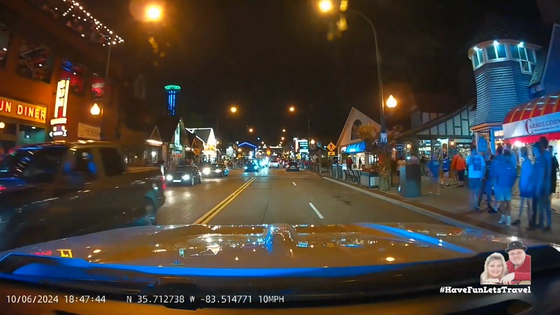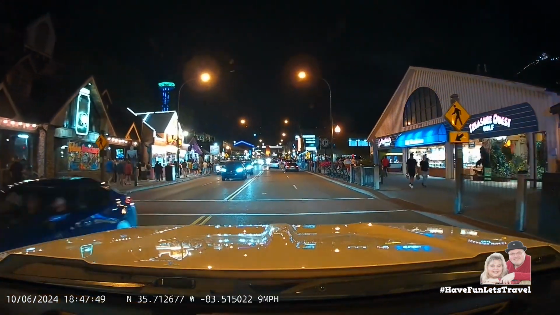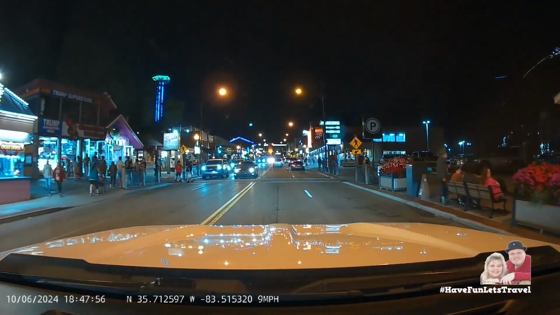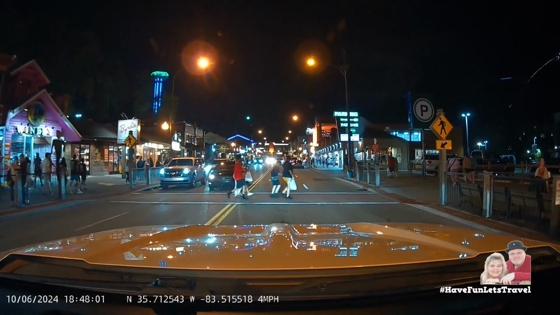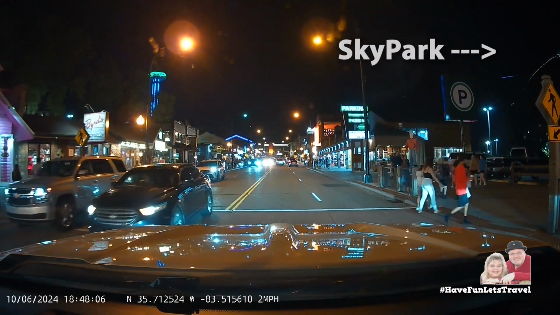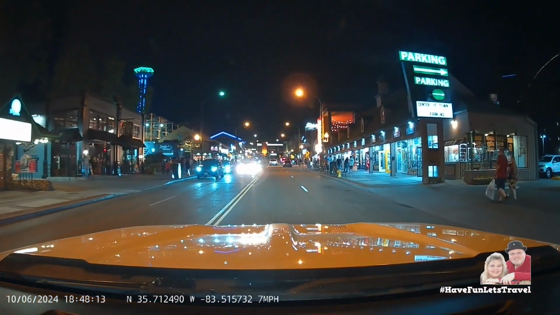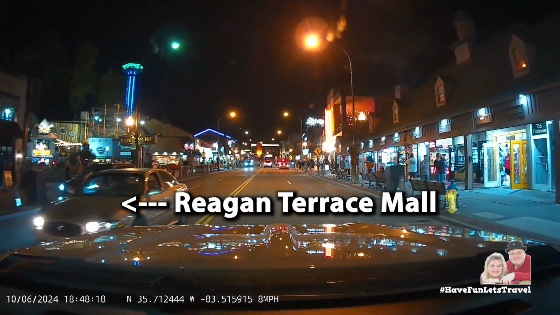Don't you just love how the Gatlinburg Space Needle looks so cool all lit up at night? If you're like me and you love carnival-style foot-long corn dogs, you have to stop by Fanny Farkle's. They're great. Reagan's Terrace Mall looks like a lot of fun.